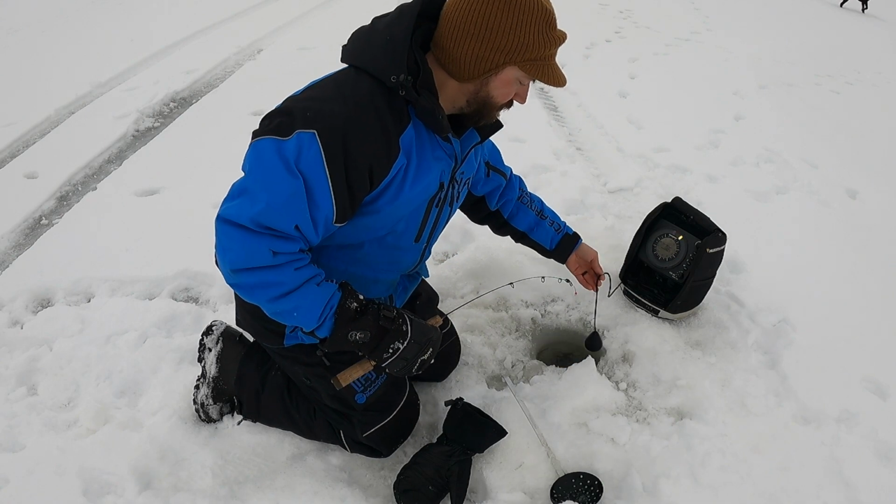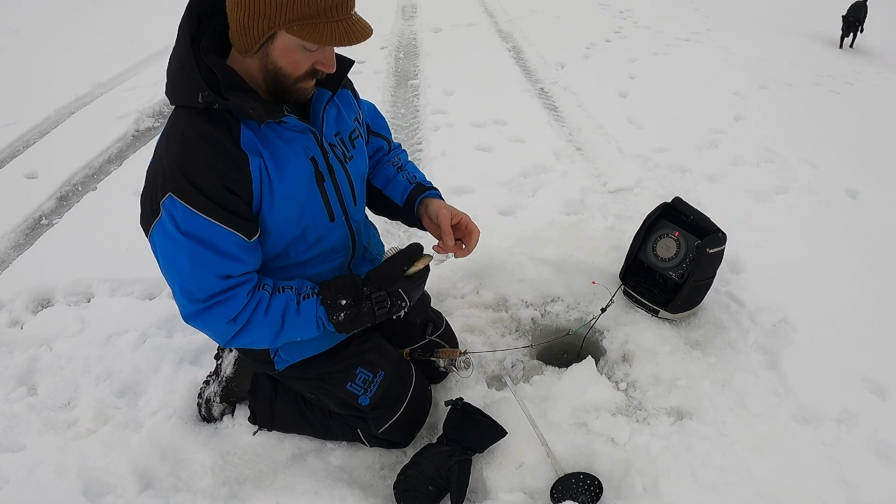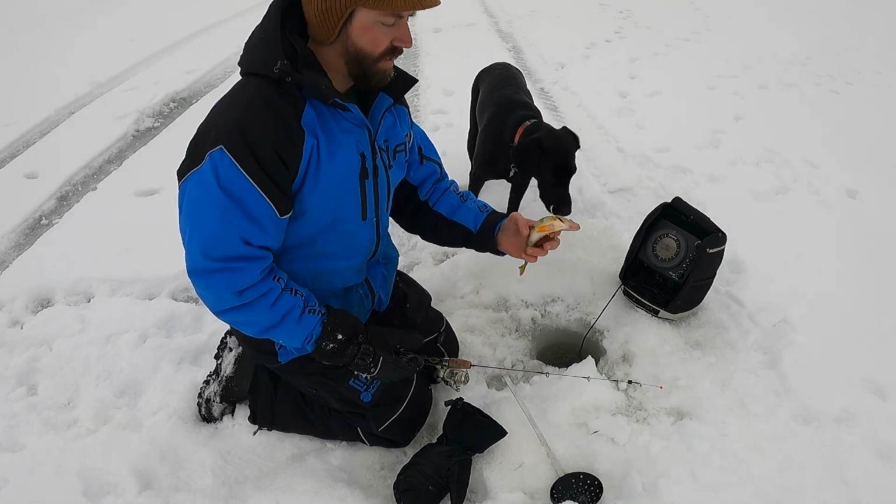Tangled up. Oh, we got another perch. And she's not good.